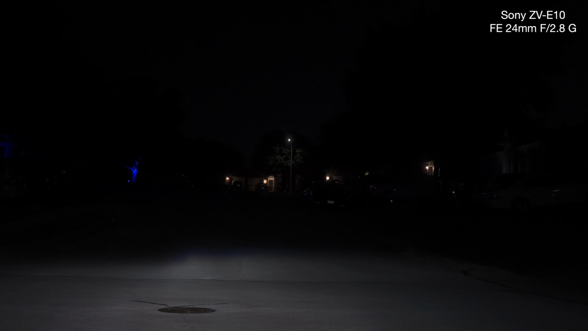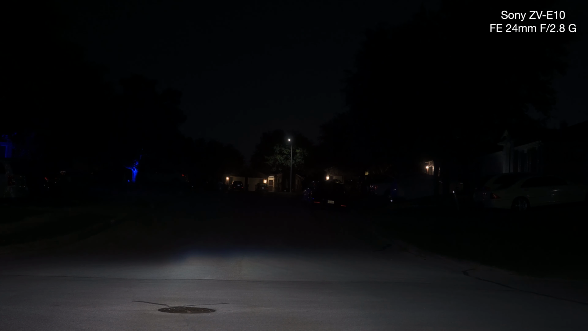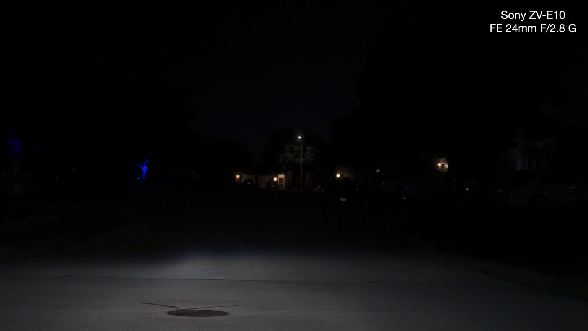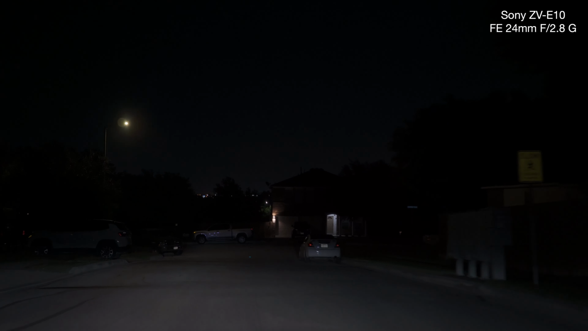I'm also looking at how everything's focused. Okay, 25. I think 400 is the one that I like. 1/30th, f2.8, ISO 400.